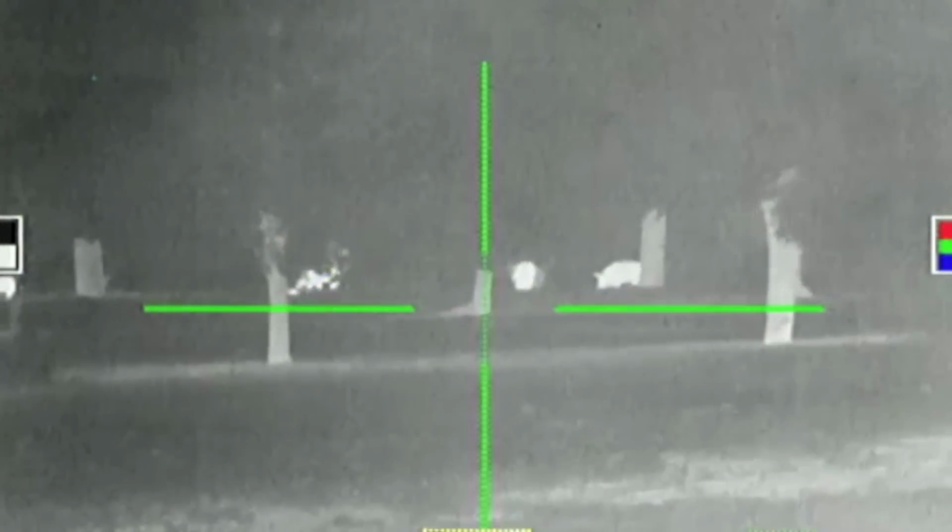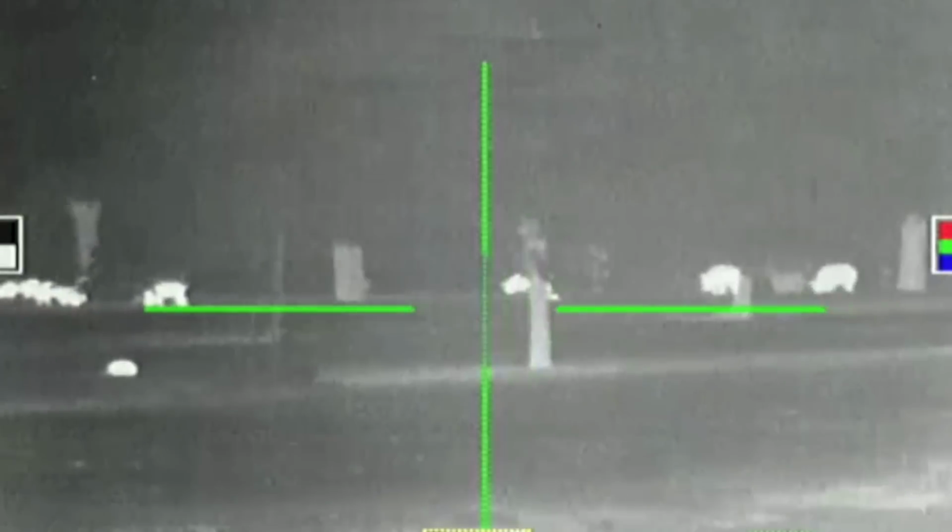So I finally got my recording device to record off the thermal scope. Got all the kinks worked out. Figured that these hogs might be in there in the early morning after that last hunt I showed you the results from. Alright, I get out there and sure enough, here they are.